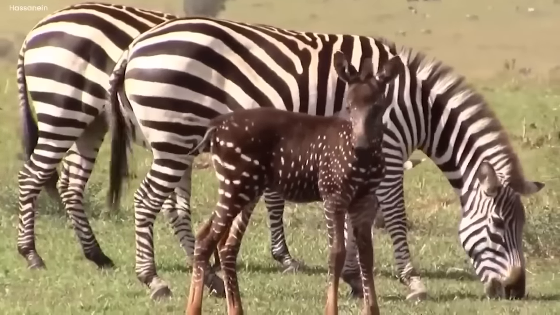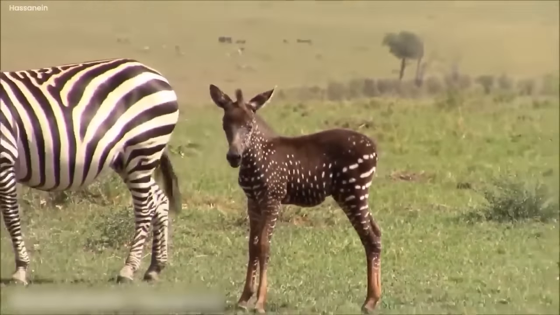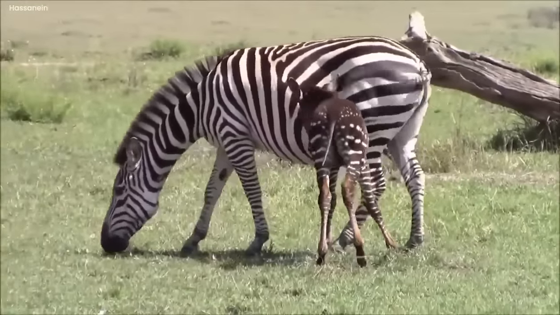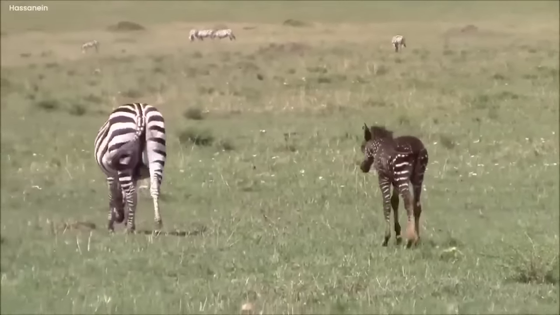Instead of having neat stripes, this baby zebra had a coat that was almost all black with just a few tiny white dots. Imagine looking up at the night sky and you see just a few stars scattered here and there. That's what this zebra looked like. People who saw it were totally puzzled.